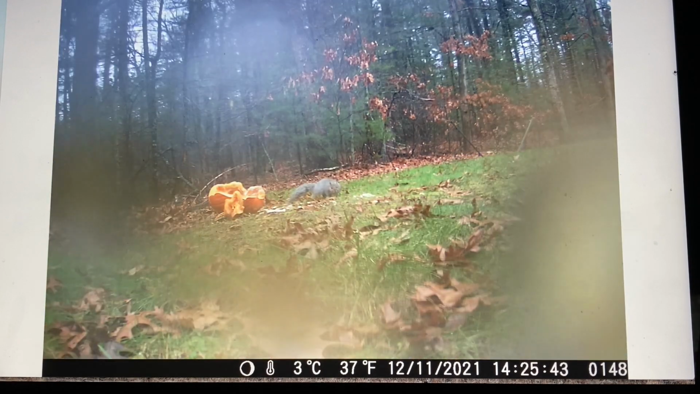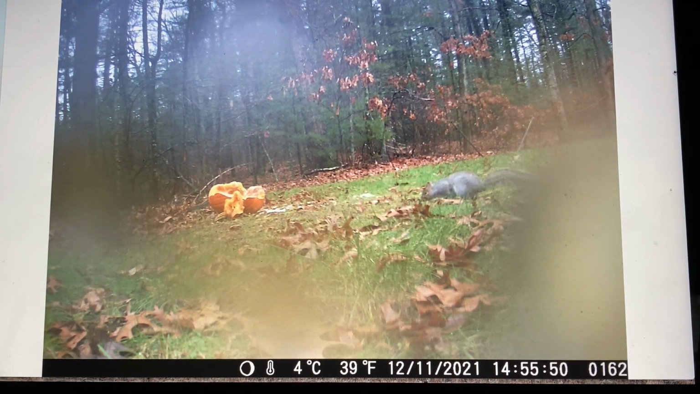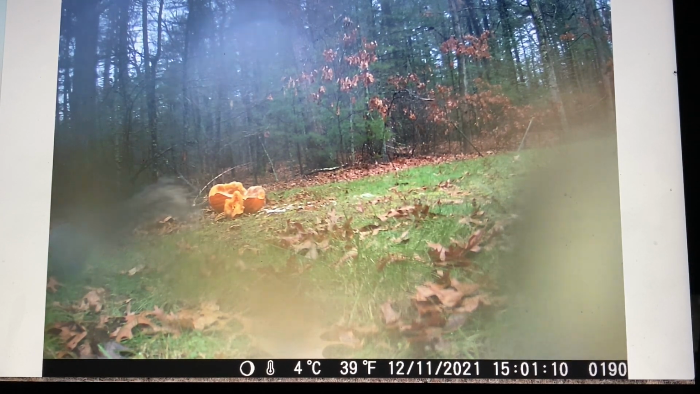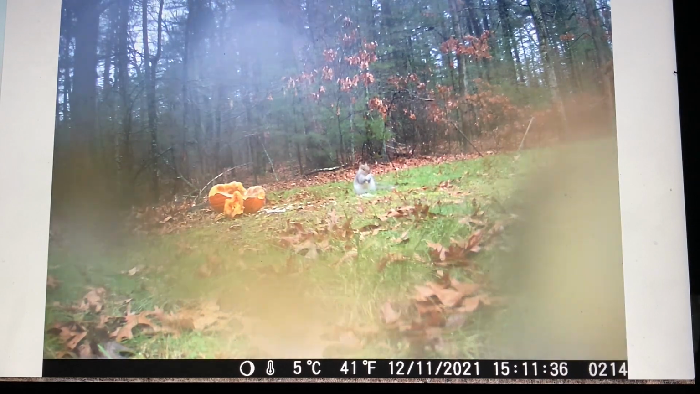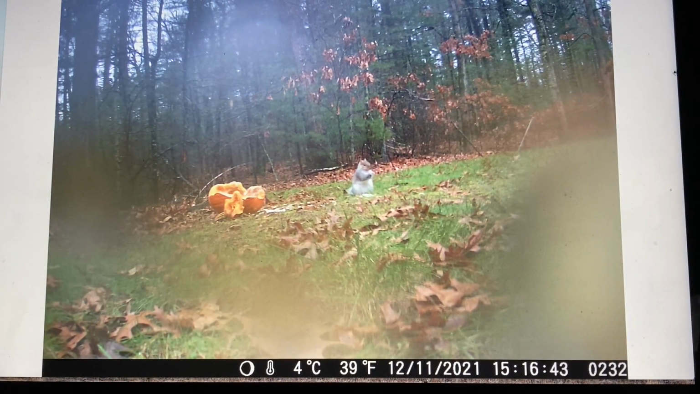Mr. Squirrel's back. It got very foggy one morning, and that's why the camera went into fog mode. But yeah, so it's really cool. Yeah, so it's Mr. Squirrel plus the morning dew and the fog. Is why it's all blurry around here and up there and over there and all that.